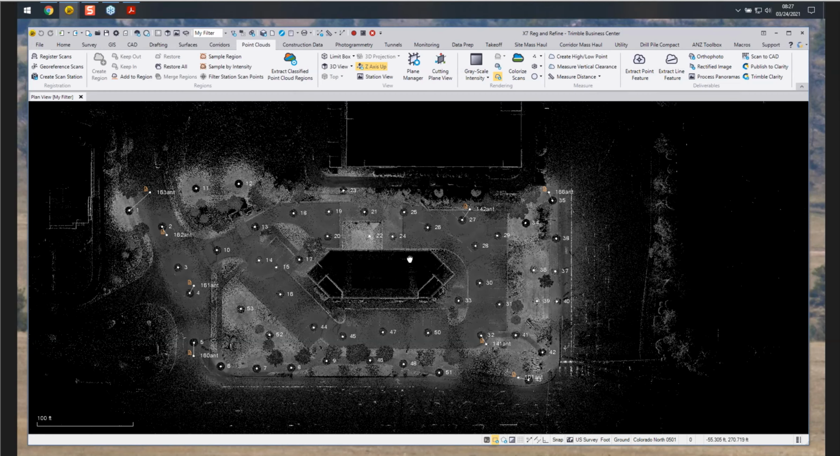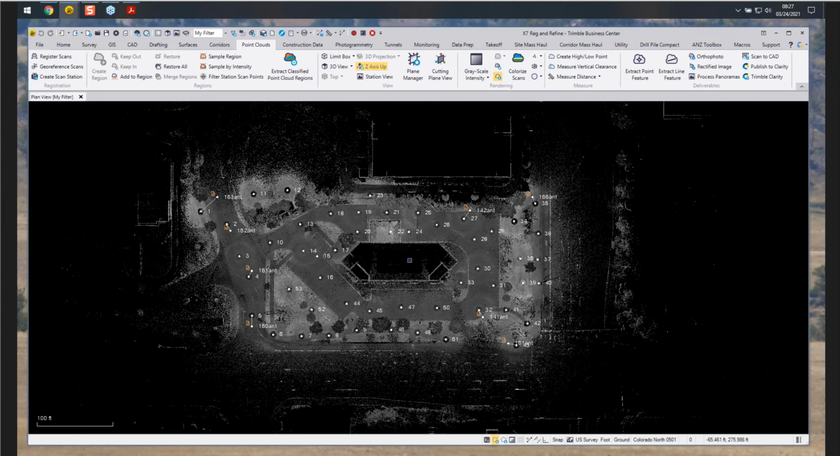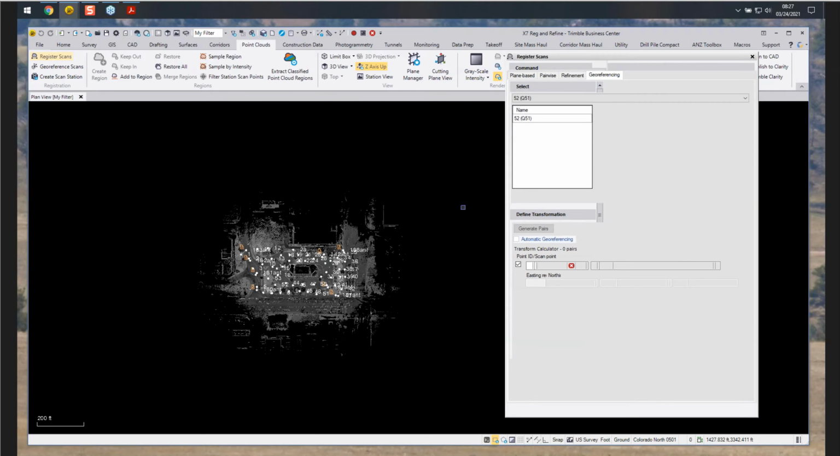So there's our 53 scans of 2 minutes going throughout the site. And now our first step is to complete the registration. And we'll use our register scans command.